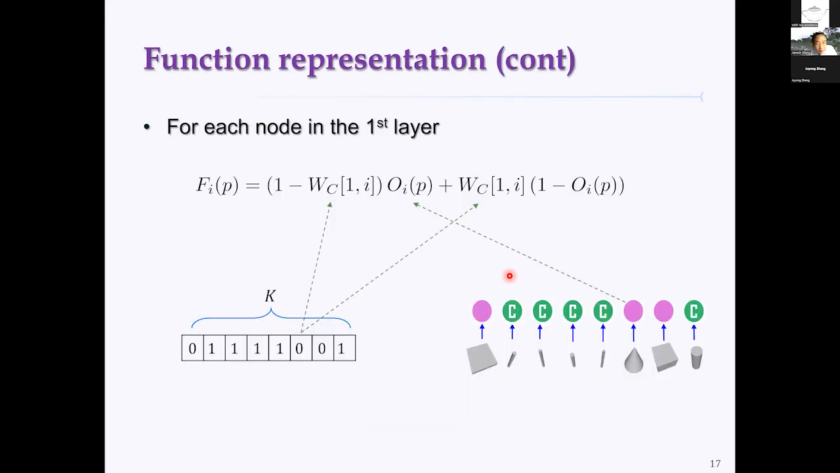Then for each node in the first layer, the complement layer, we use Fi to denote the occupancy function for that node, where i stands for the ith entry. In this matrix, we store the value 1 or 0. 0 means the corresponding node doesn't perform complement, so the primitive object remains. Then you look at these expressions.